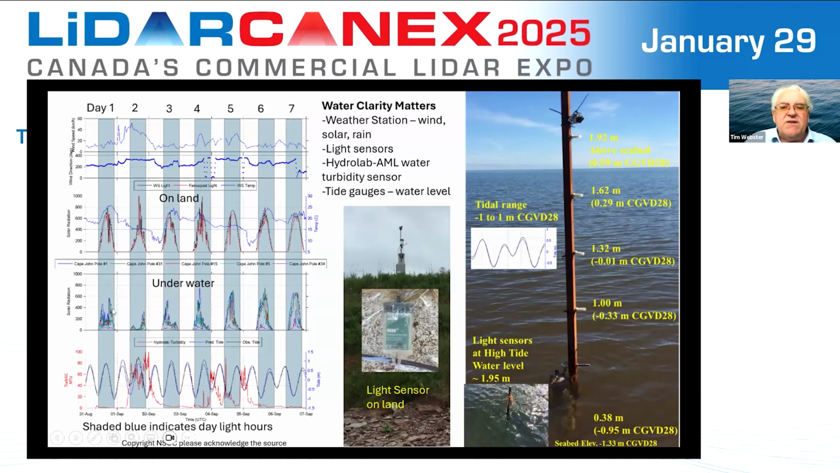This shows us a series of measurements of light sensors underwater. So you can see before the turbidity event, we had a good response of the light sensors, but when the water got turbid and dirty, as depicted here on the red values, the turbidity, the amount of light reaching these sensors dropped down.